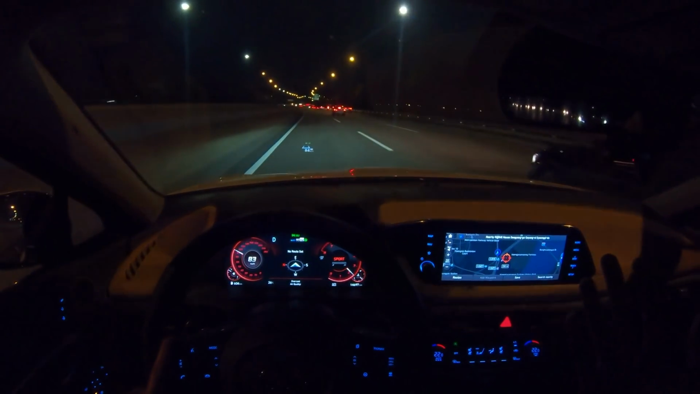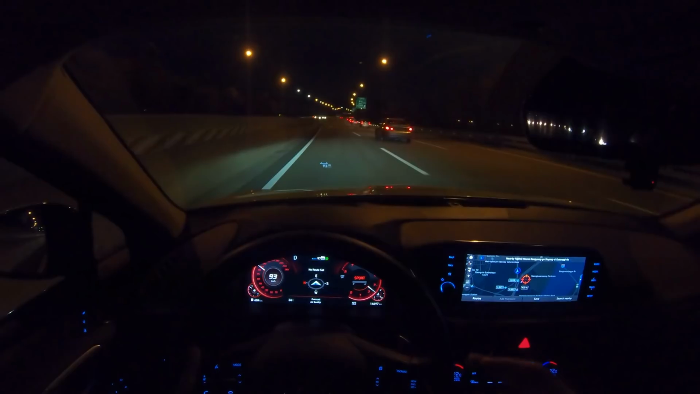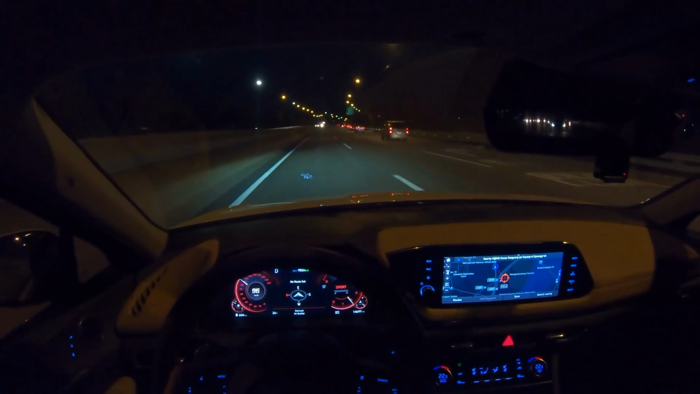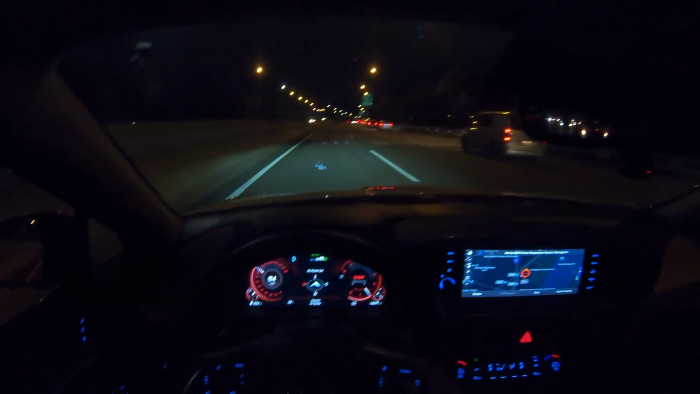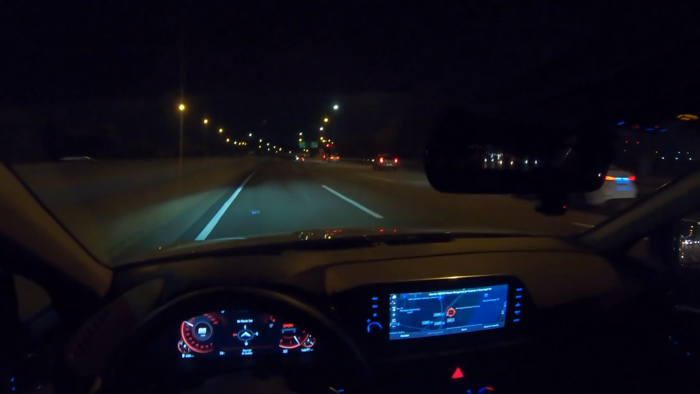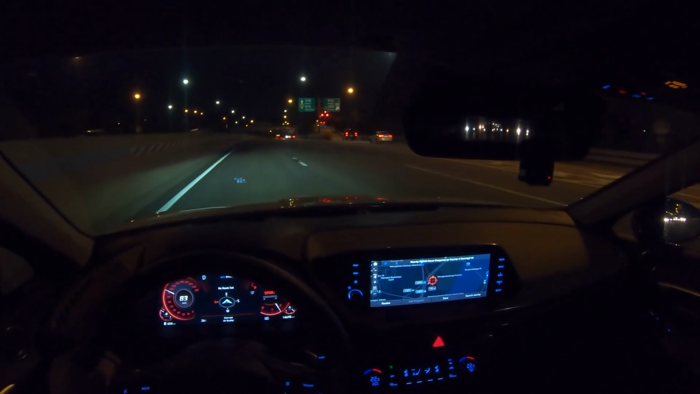And what happens when you pass the camera detector? I don't know how this is legal, but it's going to speed up again to 95. That was just for demonstration purposes. Don't tell anybody.